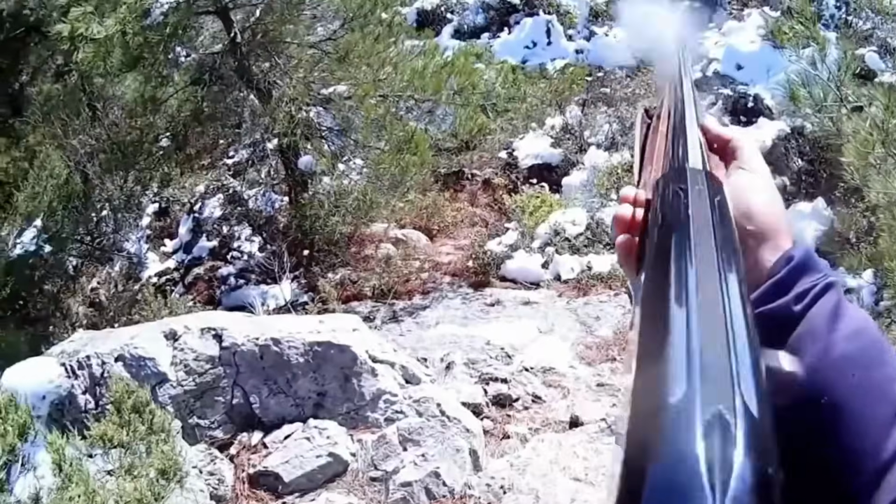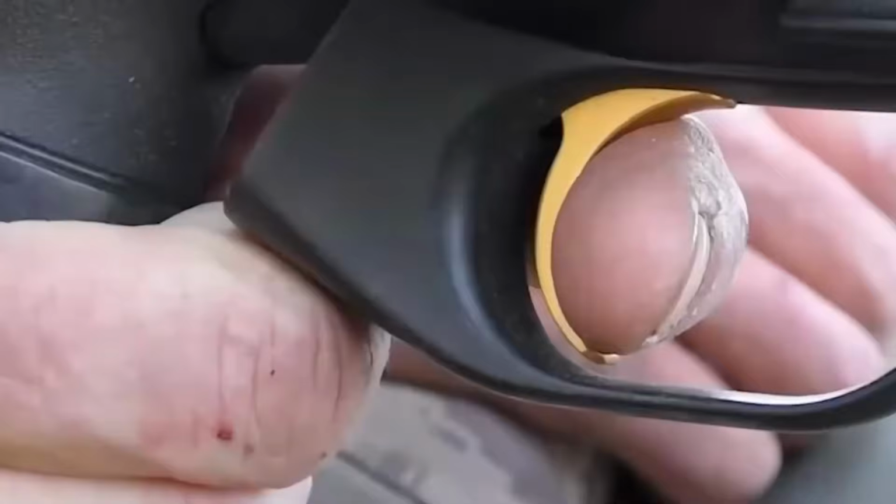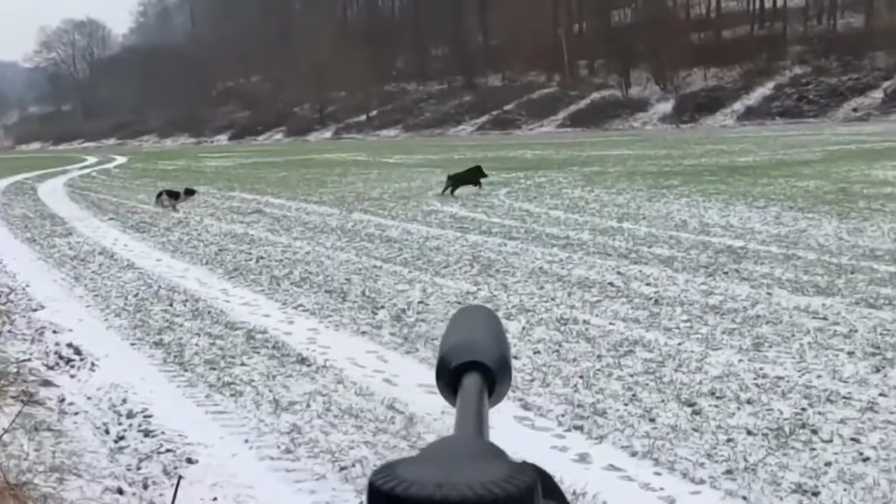Hunting dogs signaled the next phase as a group of boars emerged. A single shot felled the largest, while others fled.